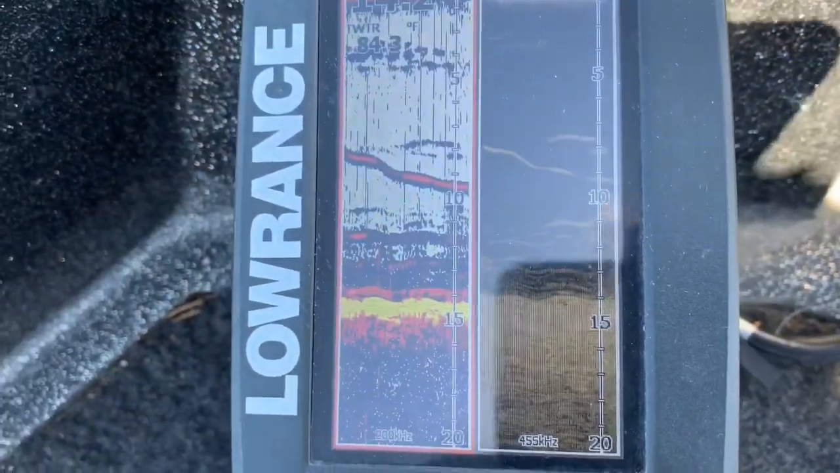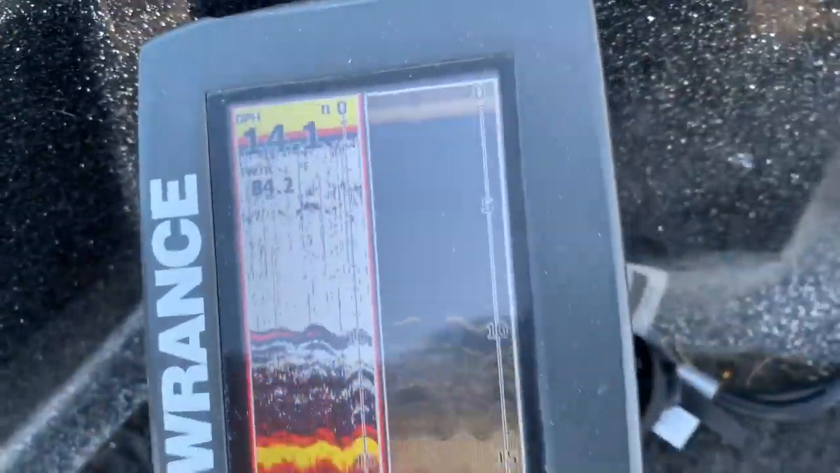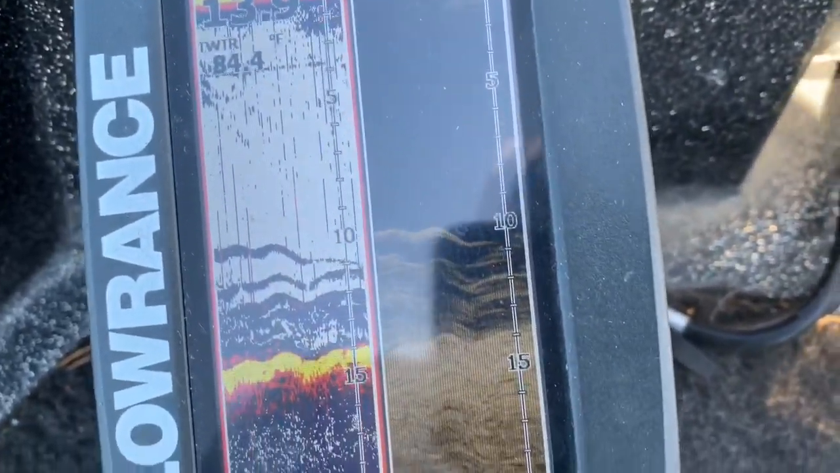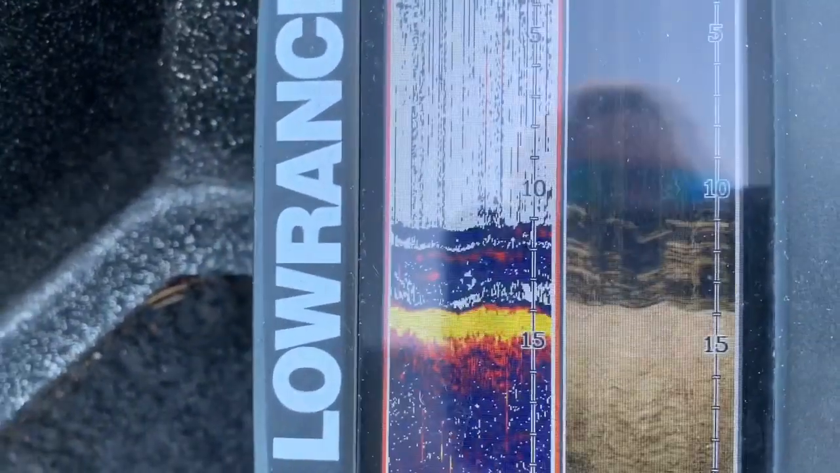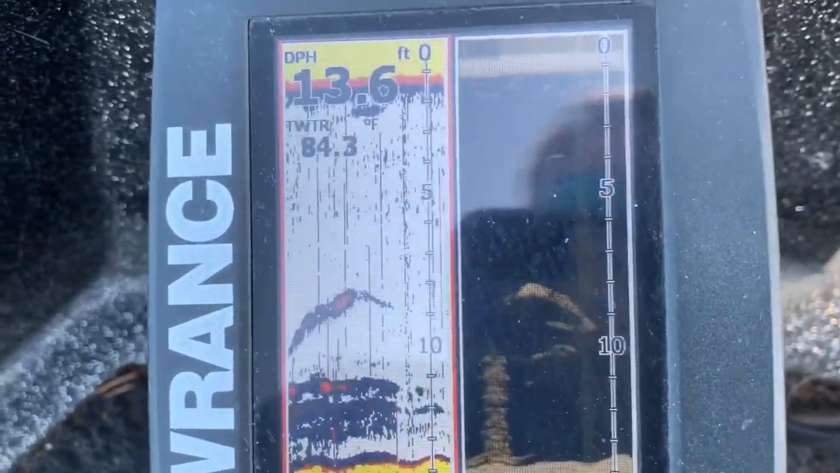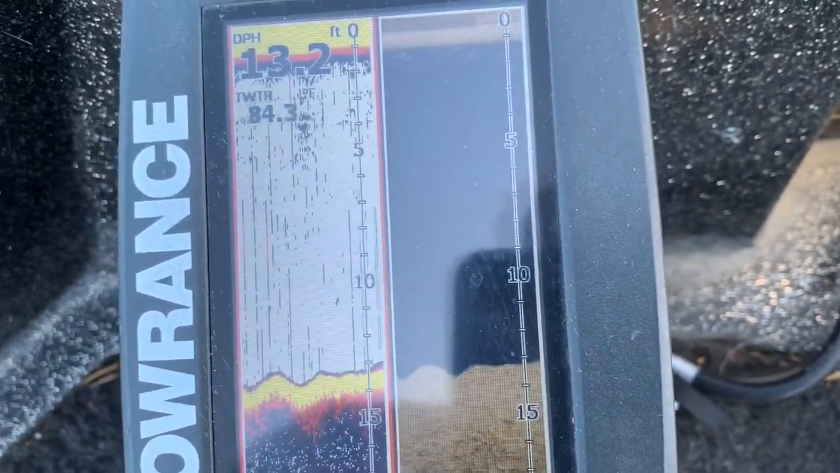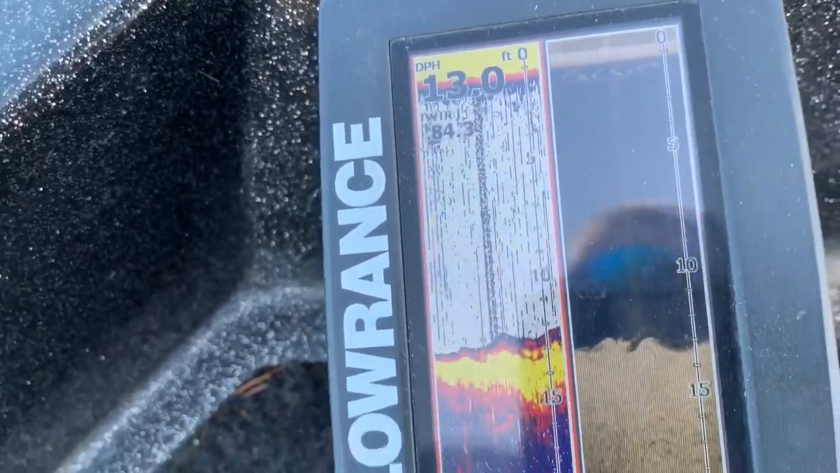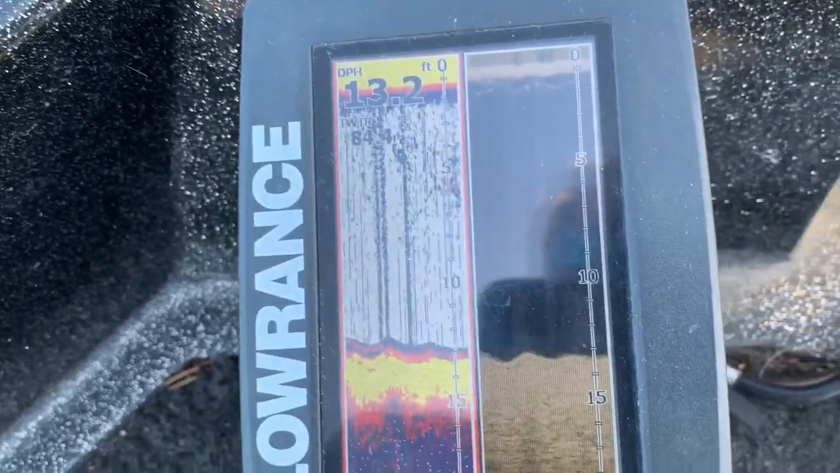All right, let me show you this brush. I'm kind of sitting on the corner over here. You can already see it right there. Again, I'm not going very fast. I'll show it to you on my console here in a minute too. There's a fish there. That's a fish. I'll back up. I should come back up right here.